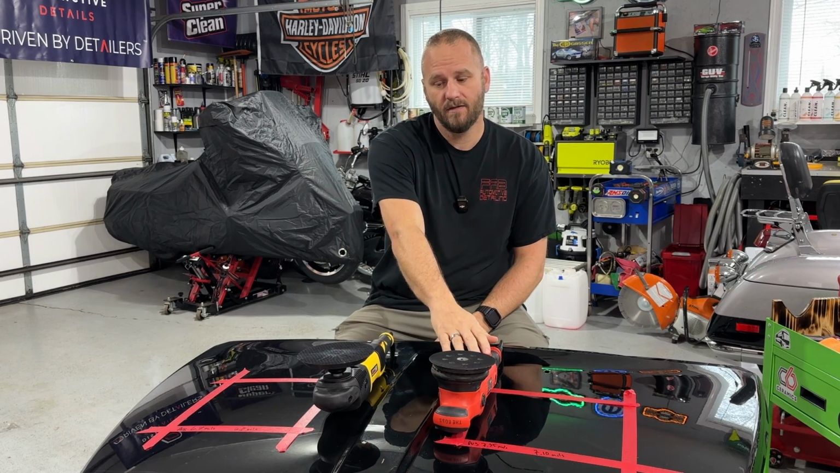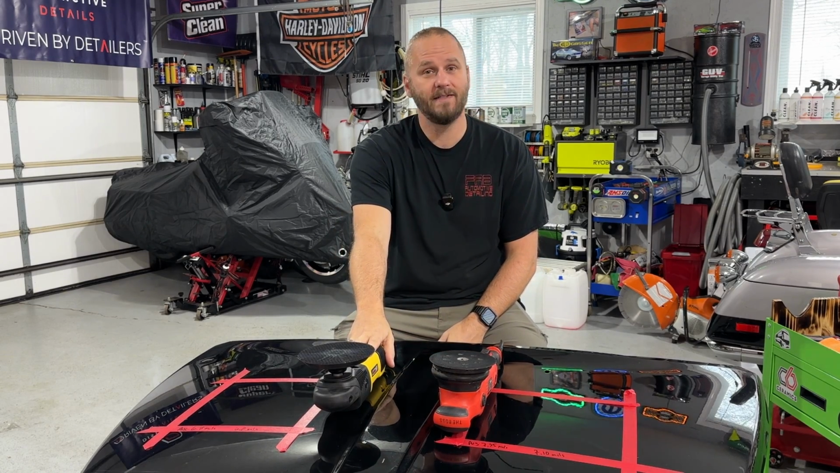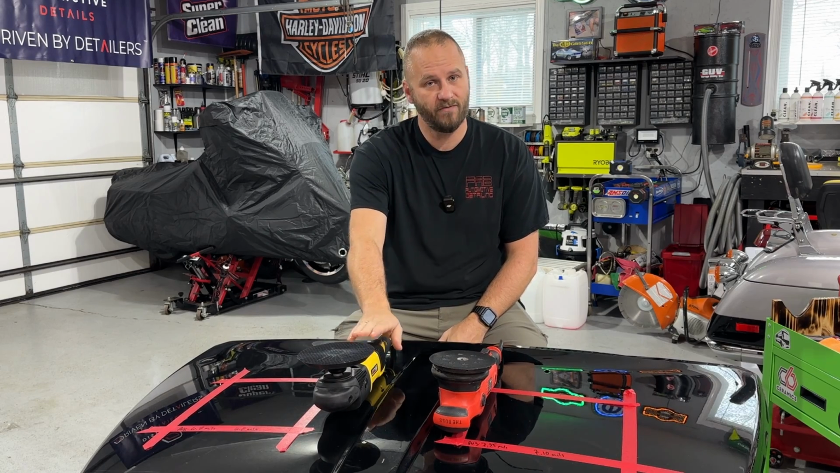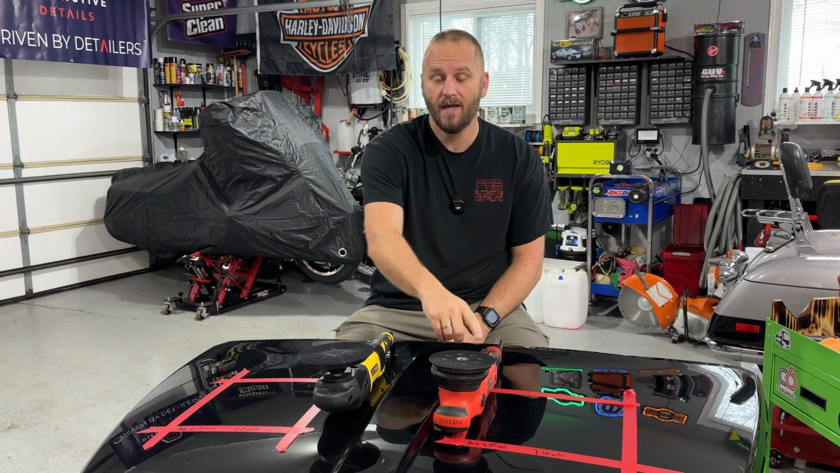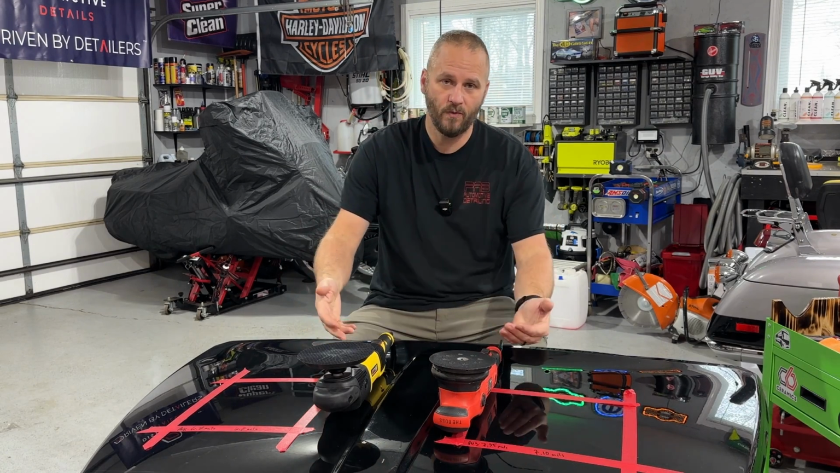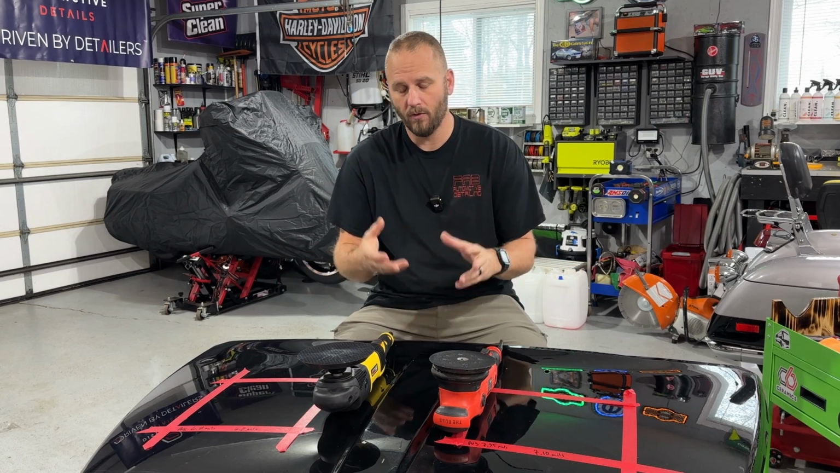Now, I was taught to cut with the DA, finish with the rotary, and I get fantastic results. I love finishing with the rotary. It's faster, and man, do I get better results finishing with this than I do finishing with my DA. Some people cut with their DA and finish, or cut with the rotary, finish with the DA. There's no right or wrong way. As long as you're getting the results you're looking for, that's all that matters. Because there's going to be people who say, well, why are you finishing with a rotary, or blah, blah, blah. As long as you get the results you're looking for, that's all that matters.